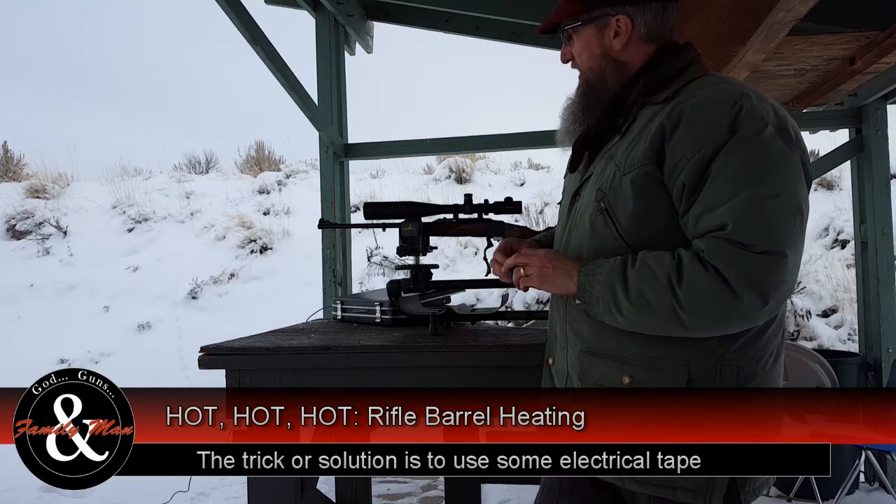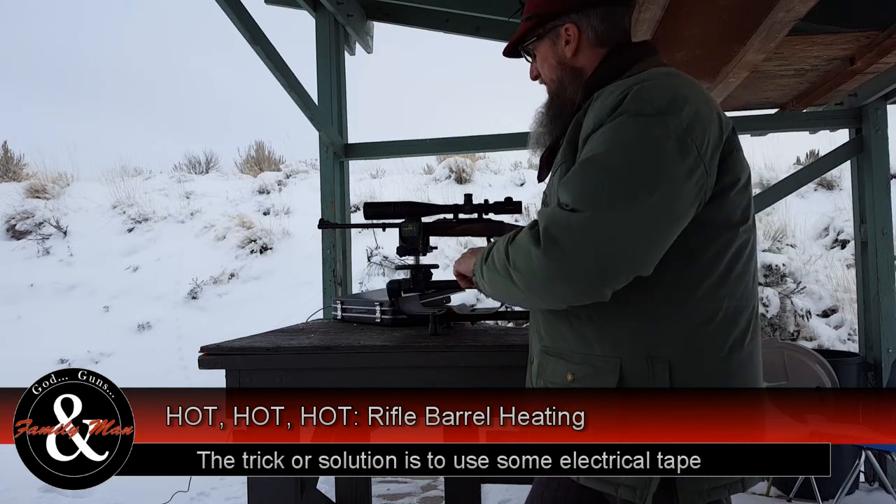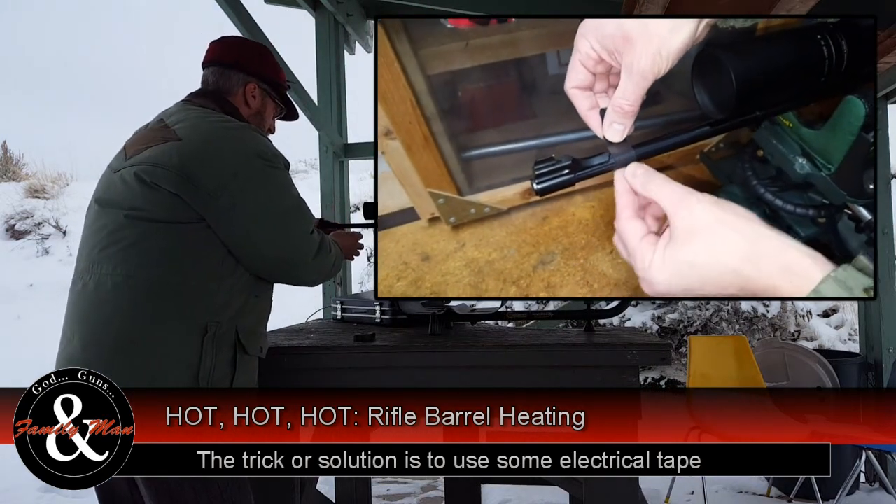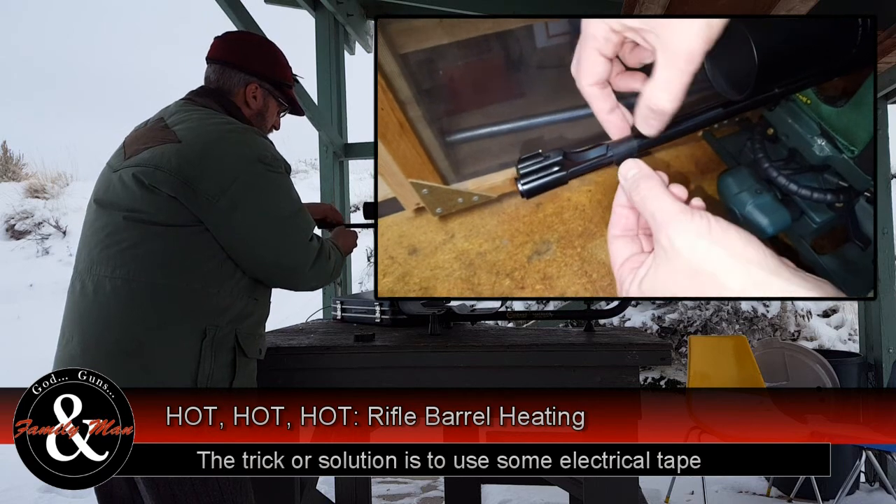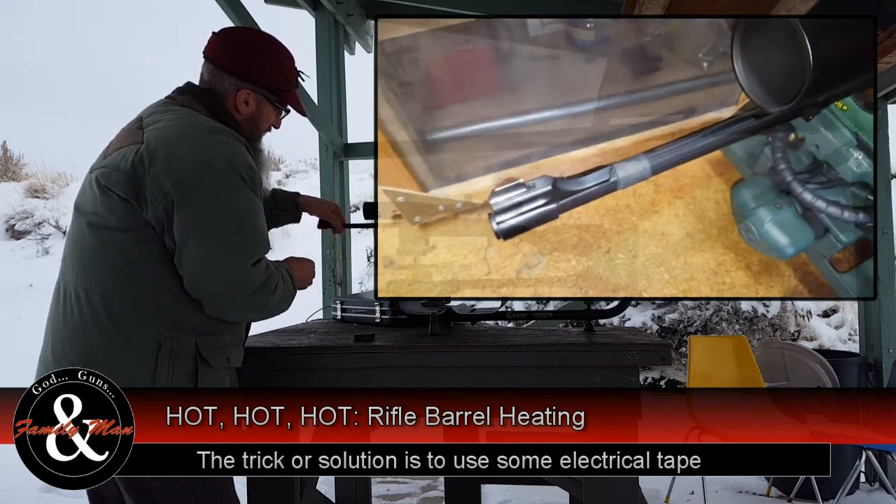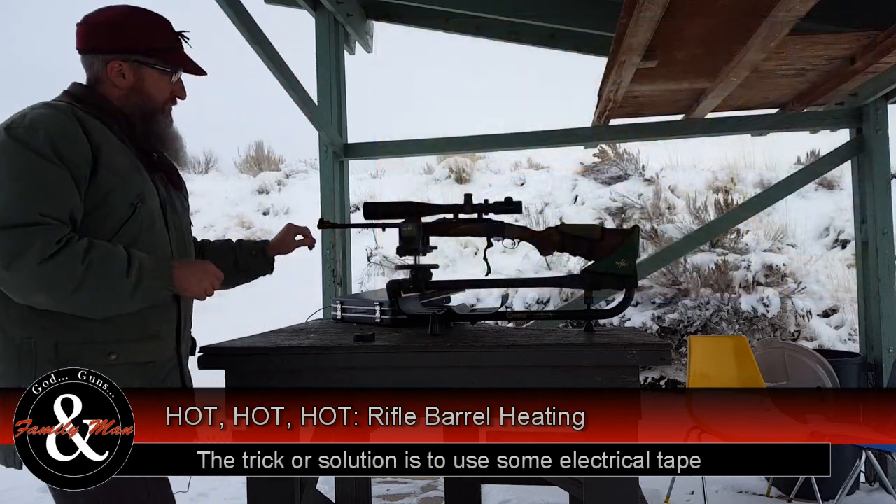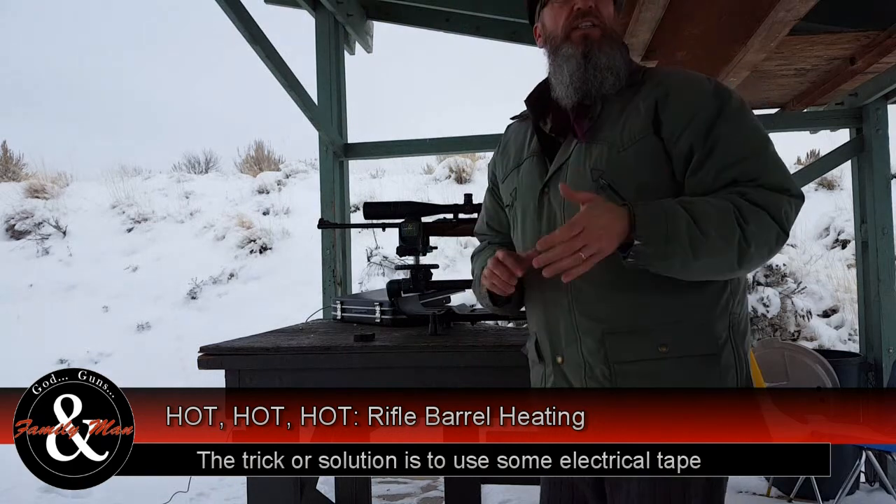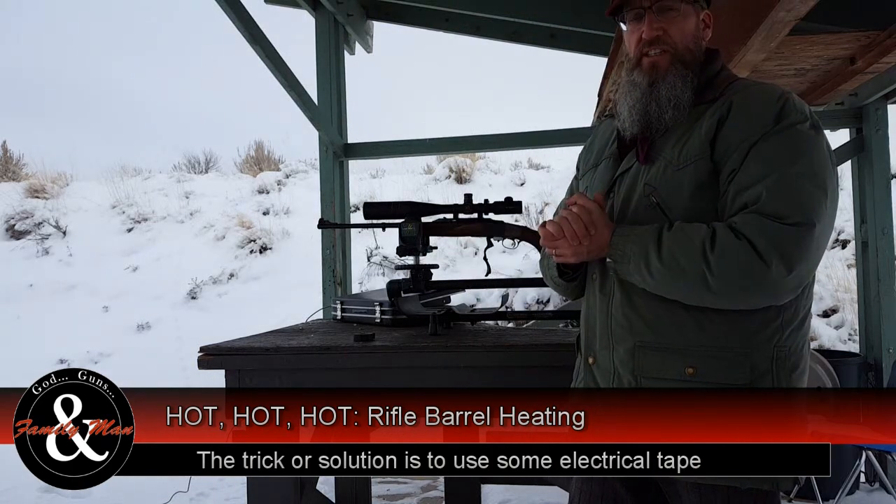I'm going to put another piece of tape near the end of the barrel and wrap it around here. I want to make sure I have decent contact with the barrel. Just a couple wraps right there. That should allow us to get some pretty decent readings with the FLIR system.